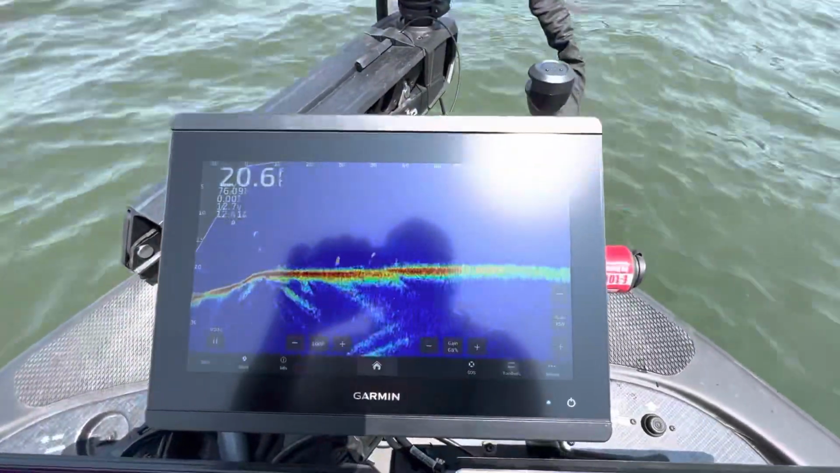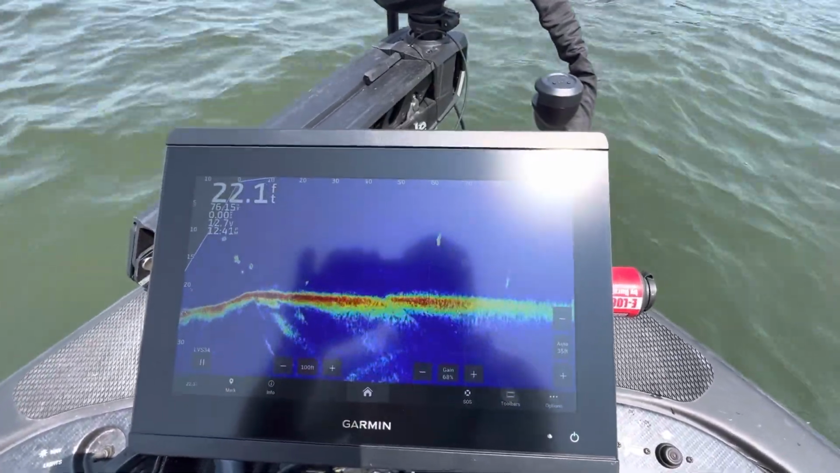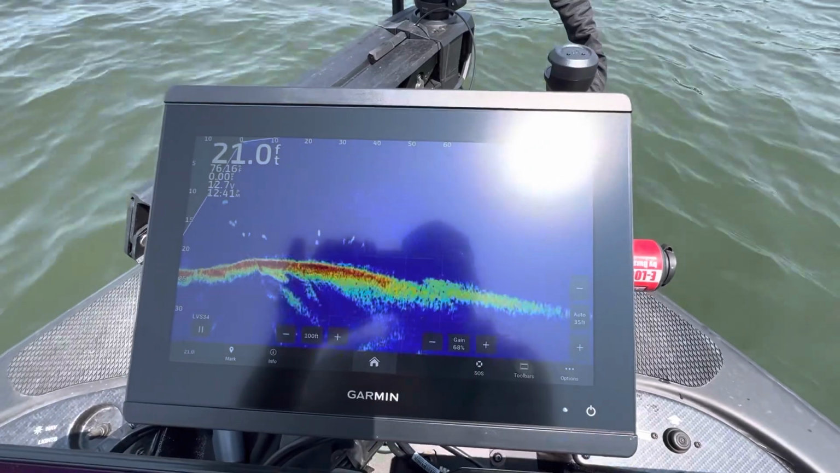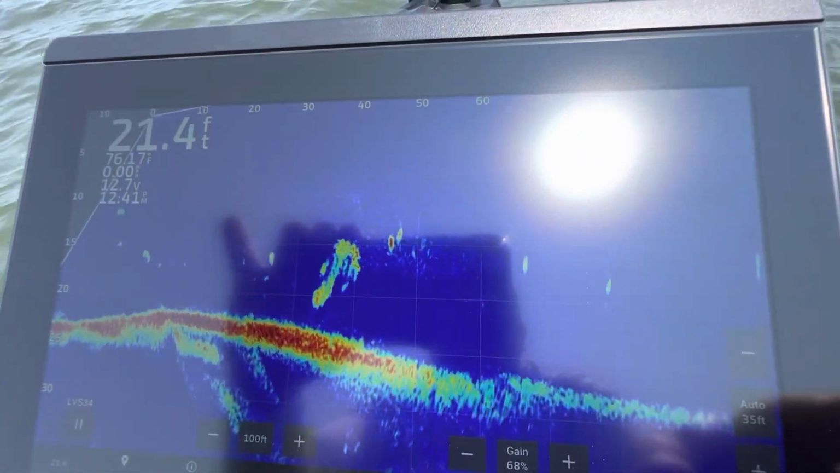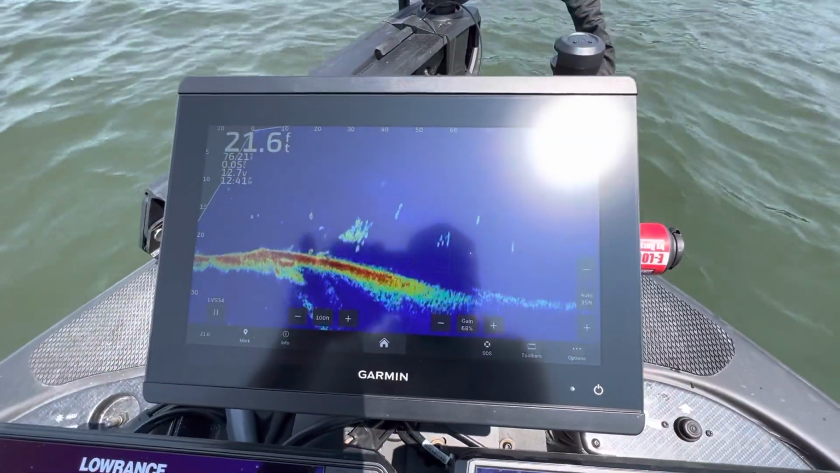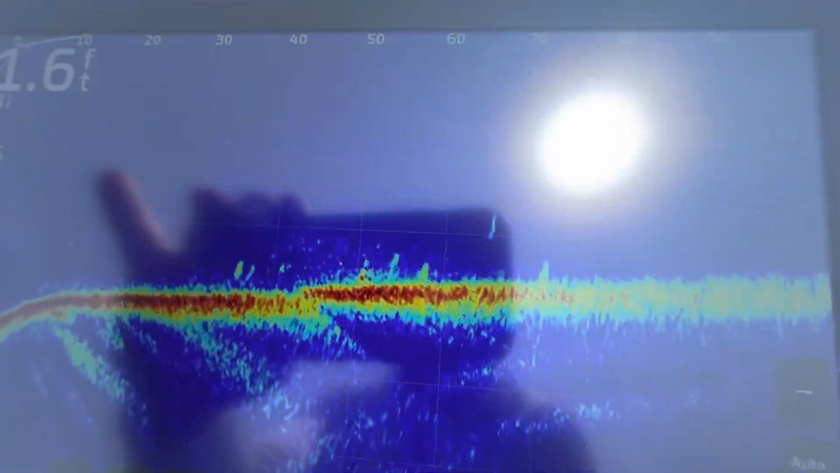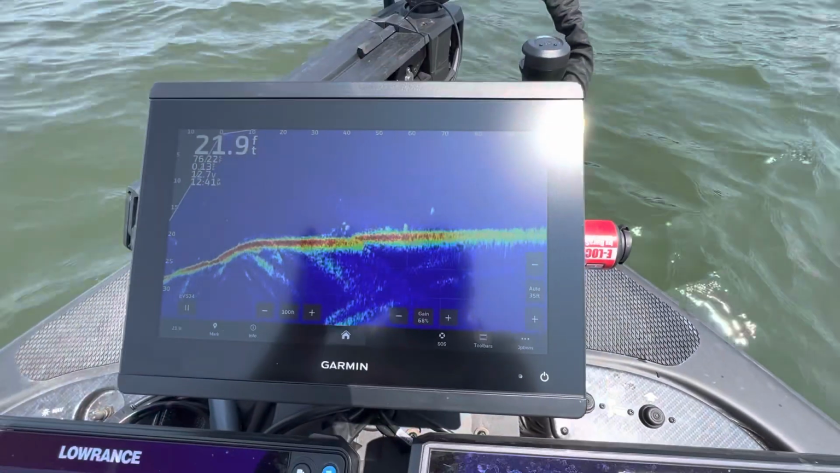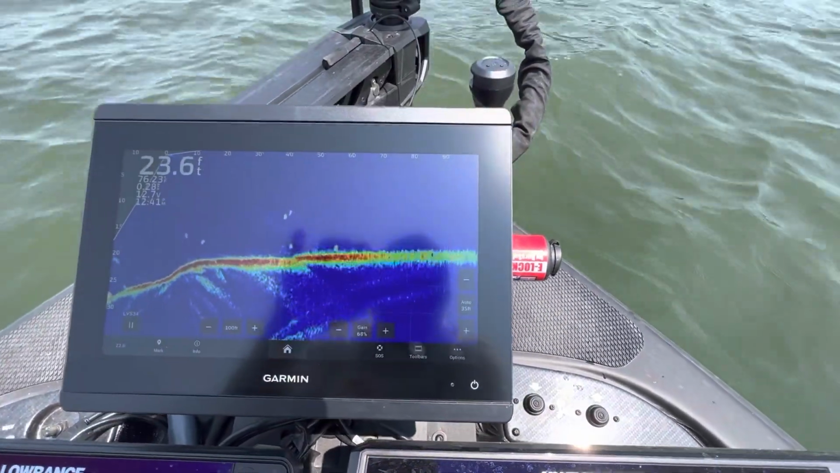So we're on this spot right now. Let's see if we can find some fish. I mean, you guys can see all those fish. There's a big group of them right now. Looks like they're chasing some shad. Yeah, you can see them all up there. There's no current running today, so they're very, very suspended and just kind of meandering all over the place.